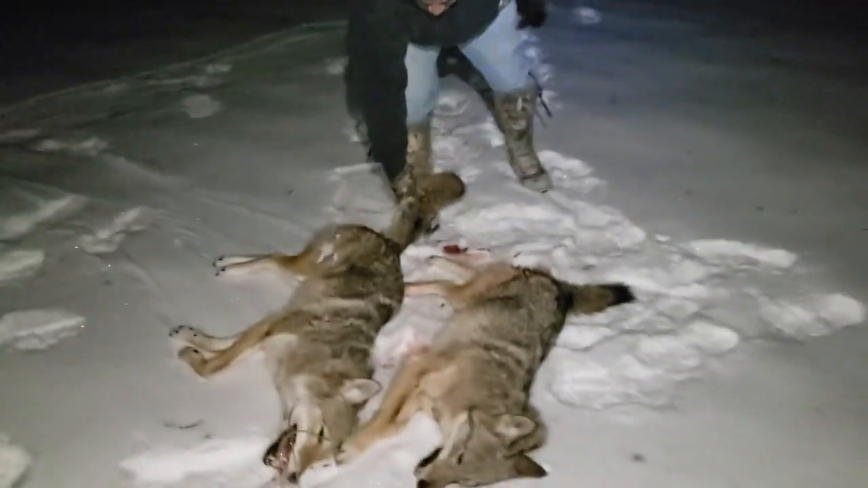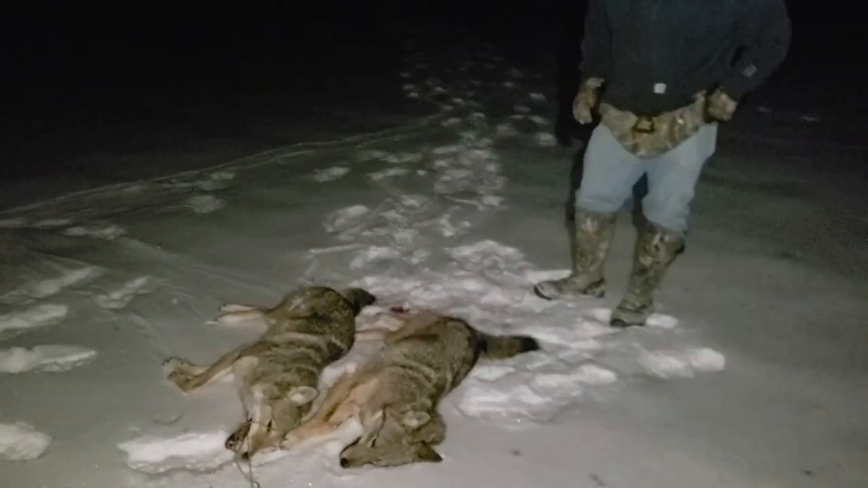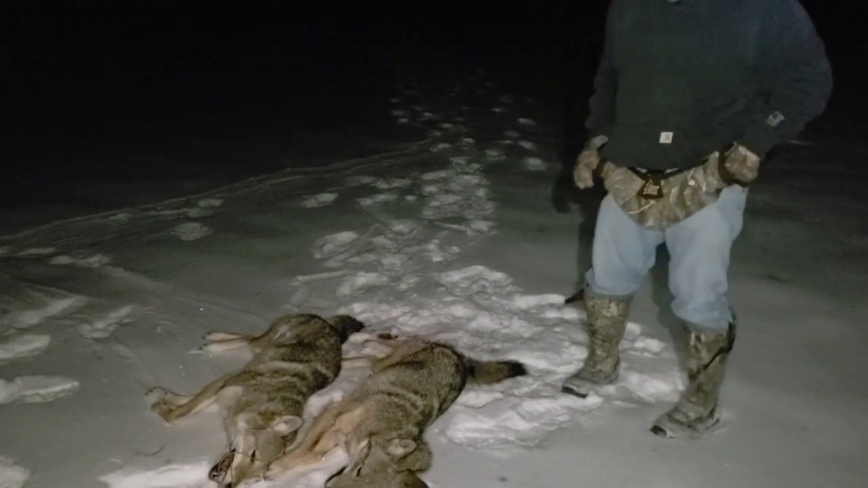Guys, when we got to this spot, Davin was showing it to me on the hunting map. I was pretty excited. I said, man, we're gonna get a double here. Sure enough, we did. This is our first set of the night. What is tonight? Today the 13th? Today's the 13th. No, today's the 12th. It's Friday, February 12th, Valentine's weekend.